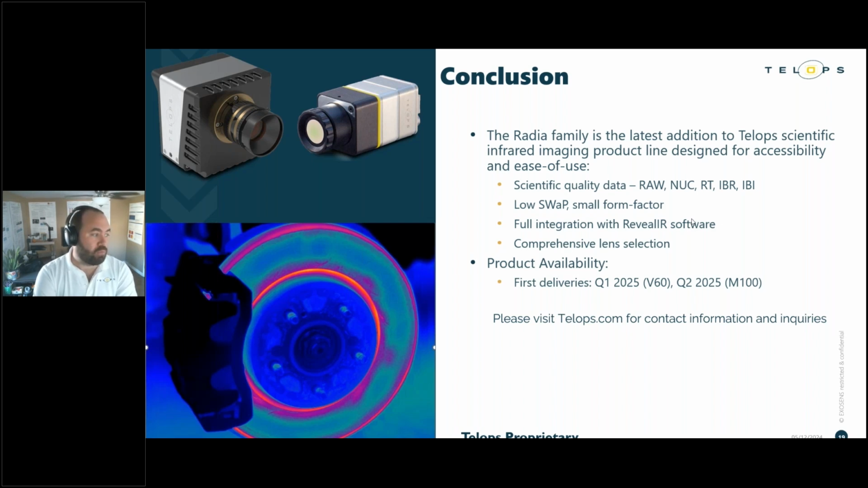So with the V60, for example, we recommend setting up the camera and letting it run for 30 minutes before taking any measurements. But with the M100, we've got the cooled detector, so we've got thermal compensation for the ambient temperature built into that camera. You don't have to worry about that with the M100.